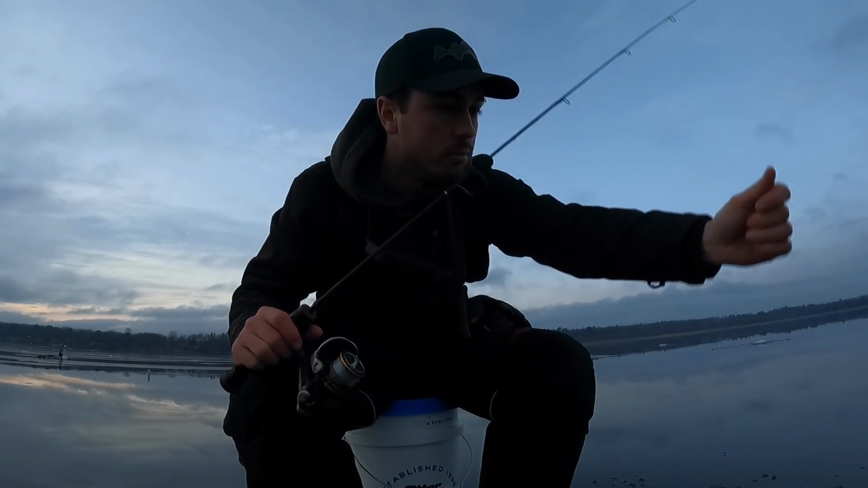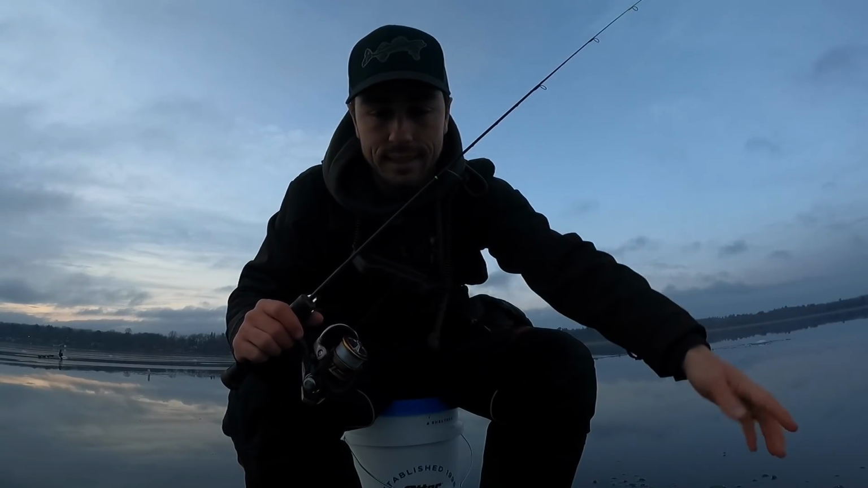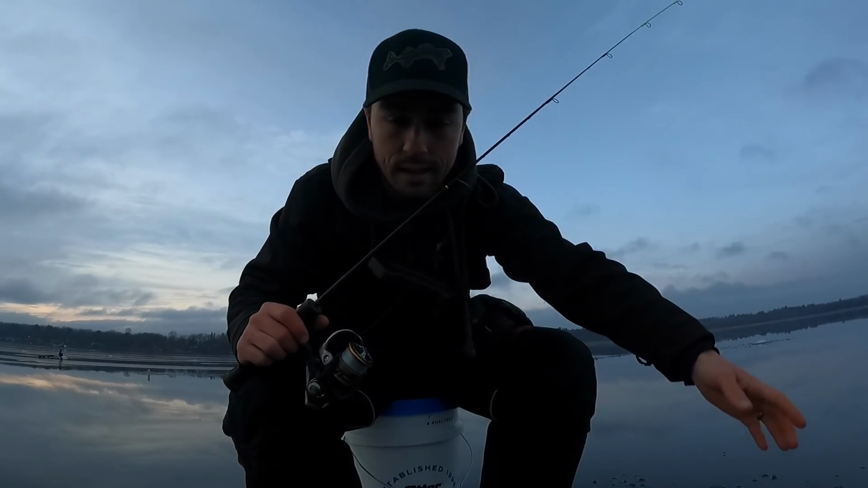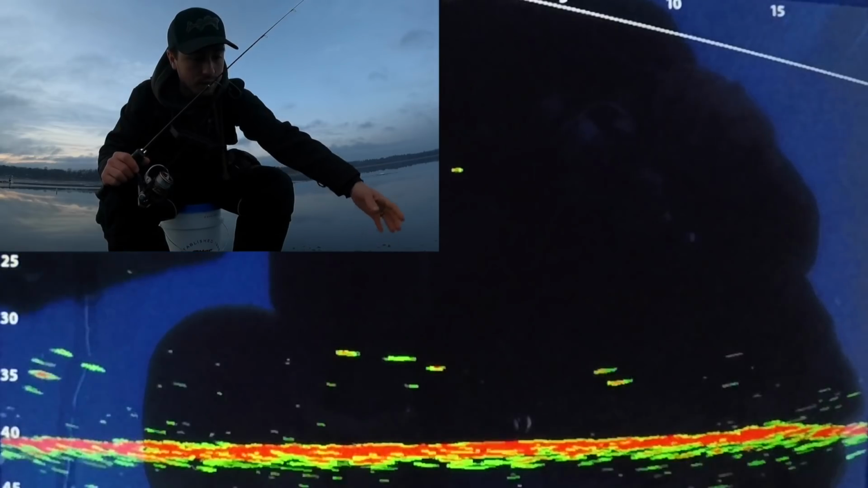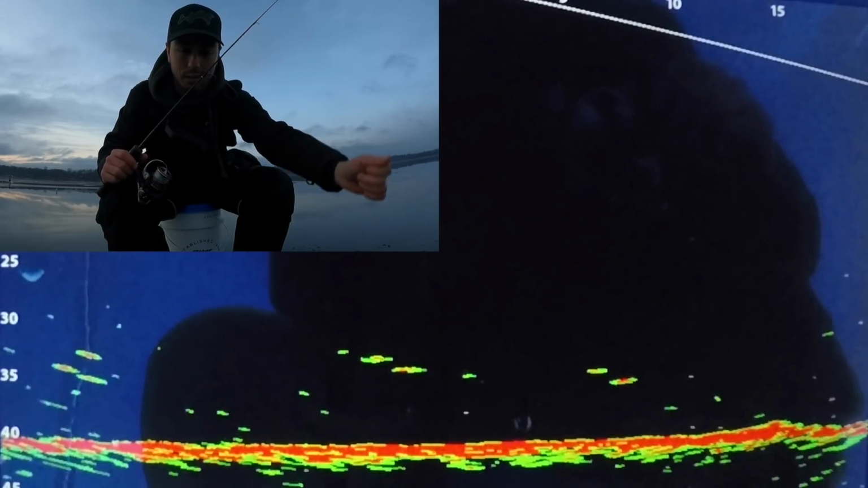Seems like they're getting more and more active as it gets darker and darker. Hopefully the lighting is decent. I've been thinking about busting out the light, but let me drop down quick and get one of these to snap really quick, just on back-to-back drops like this.